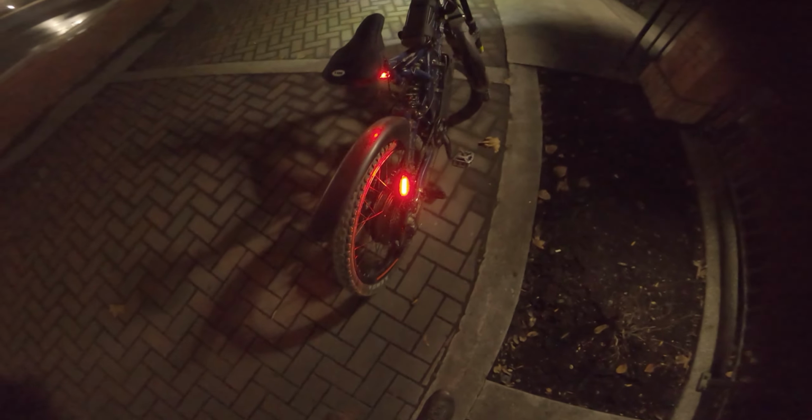So yeah, my controller turned off because I have it set to turn off after 2 minutes of inactivity. I also got myself a new fender, which I feel supports this bike a lot better, and a sideward kickstand, which I value a lot.